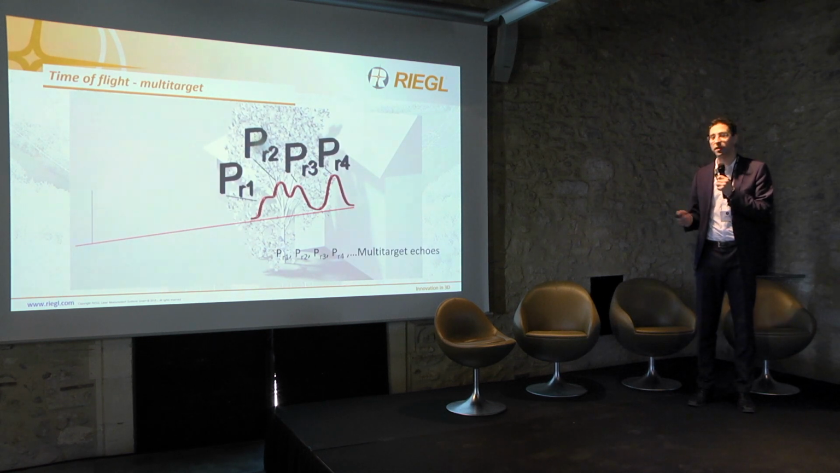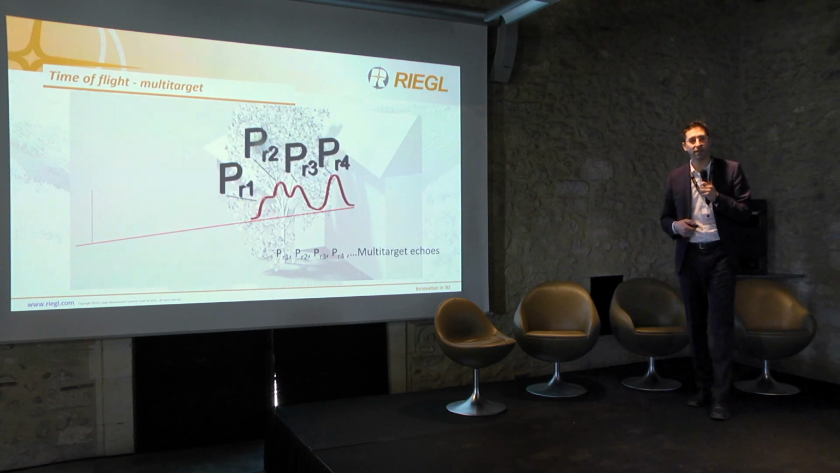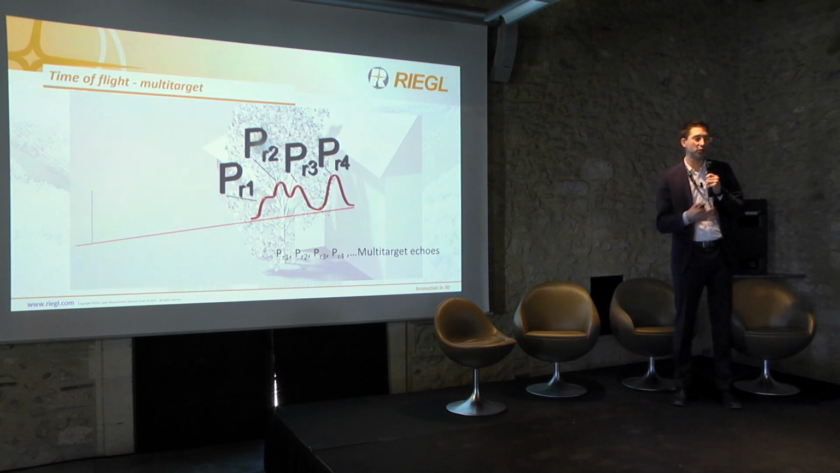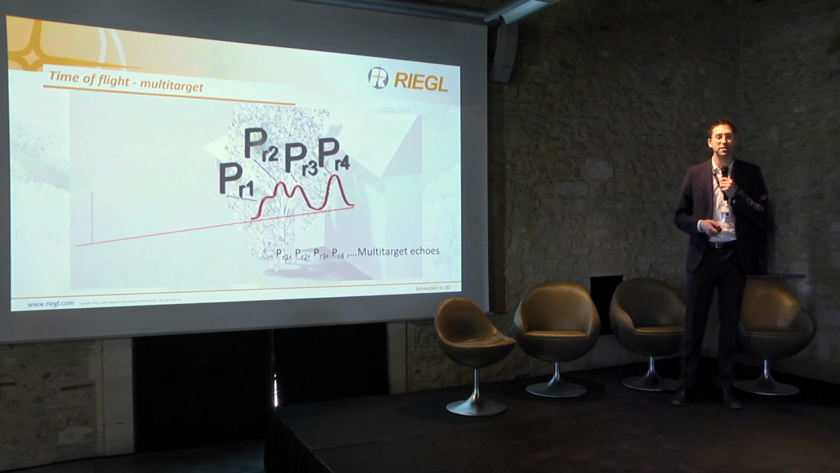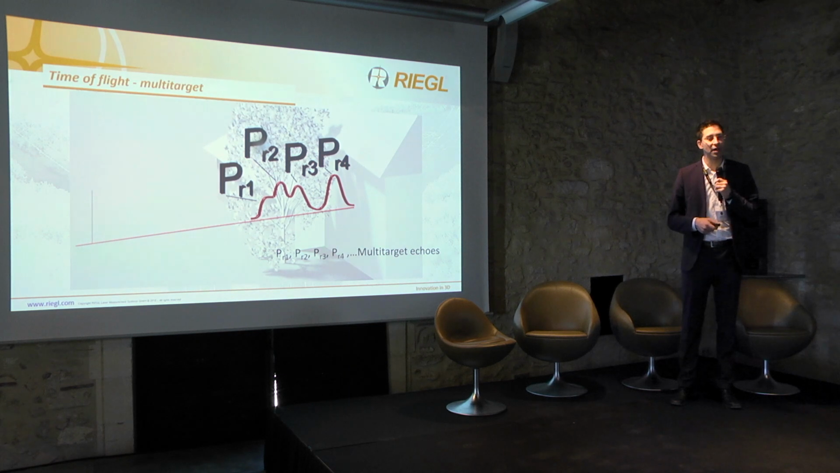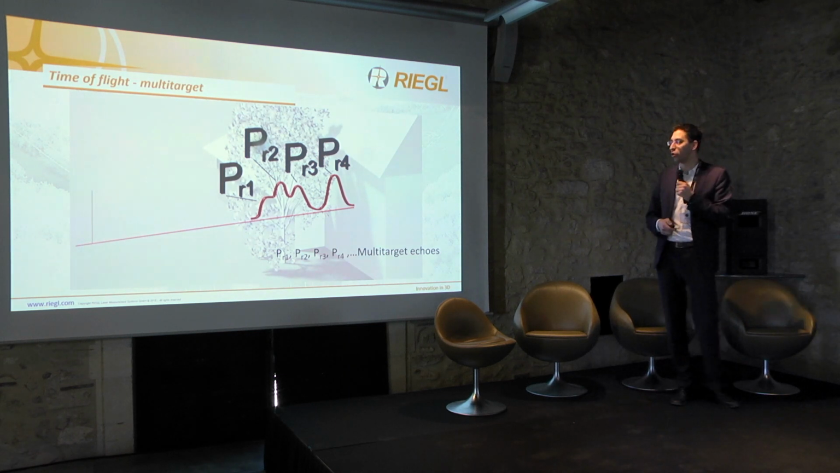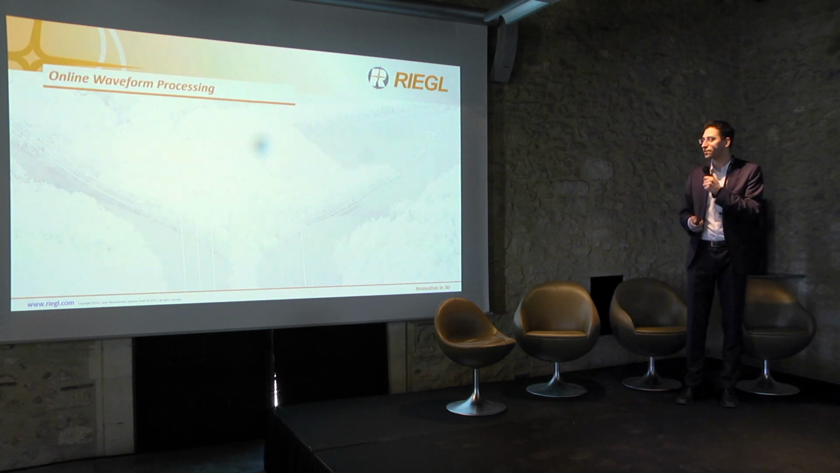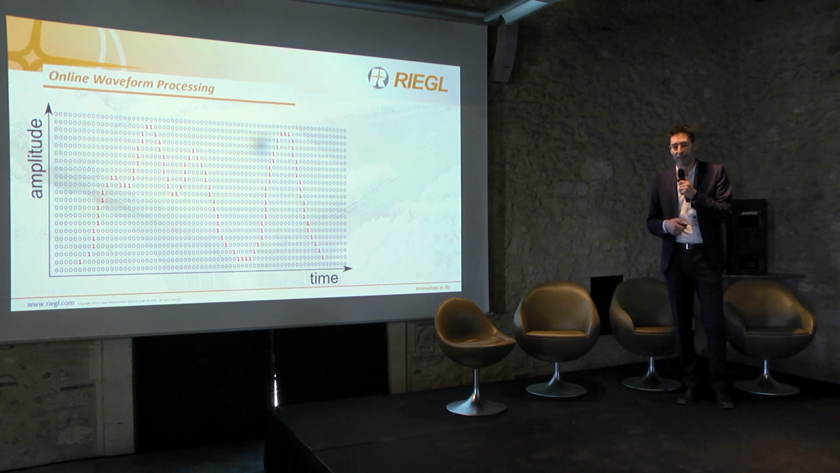You send out a pulse, and you will get a number of pulses back. The number of pulses is limited from the sensor's point of view. The MiniVUX-1 series can offer up to 5. On the VUX-1, we are more or less practically unlimited, but the practical number is up to 10 to 15 echoes per single laser shot. And so how is this done?